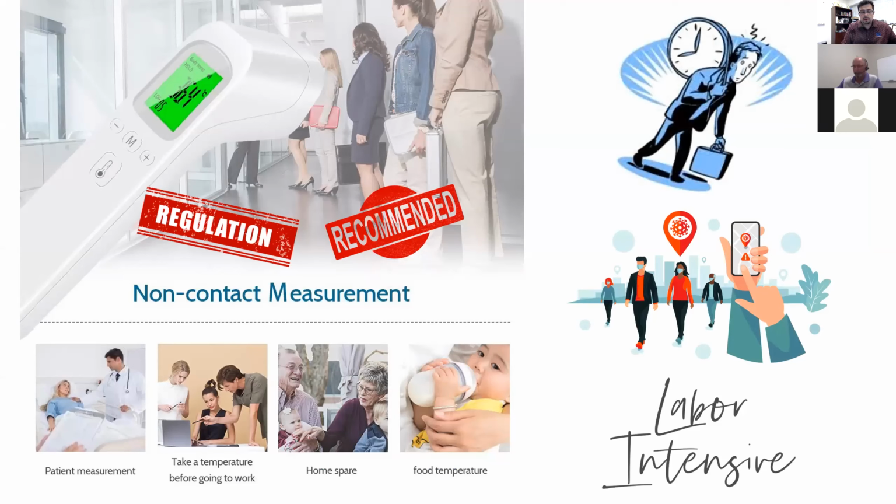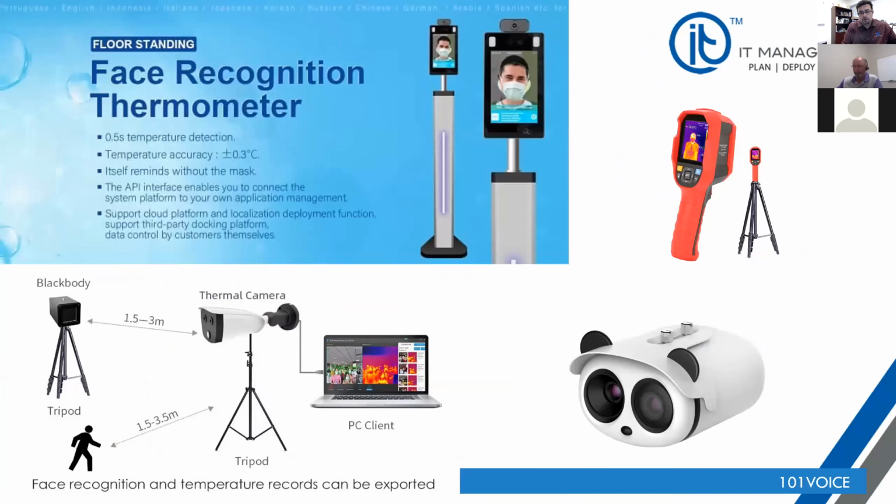So we'll see if regulations are changing or not. However, if you are here and you want to be equipped with information regarding these kind of devices or other cameras, that's what we're going to focus on. The products that we're going to go over are as follows.